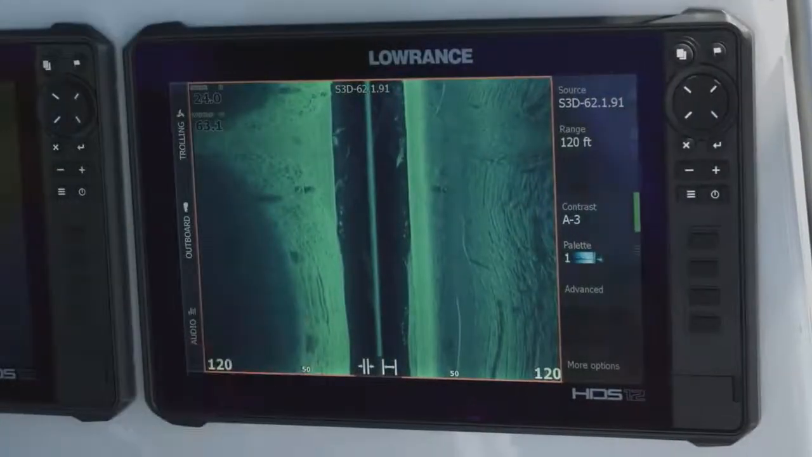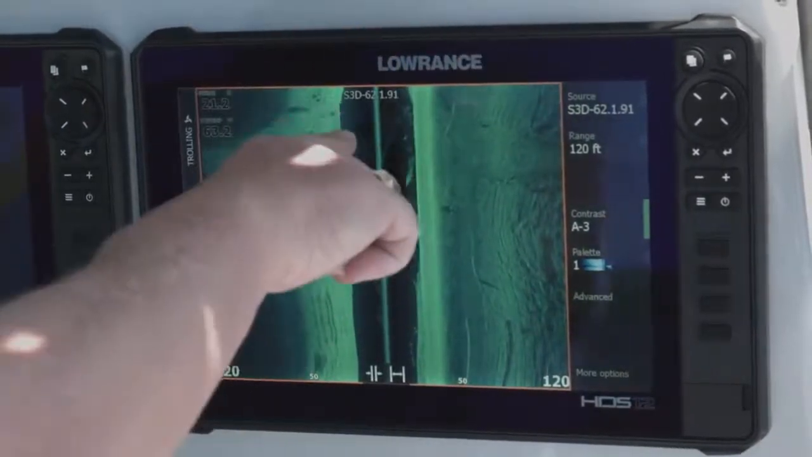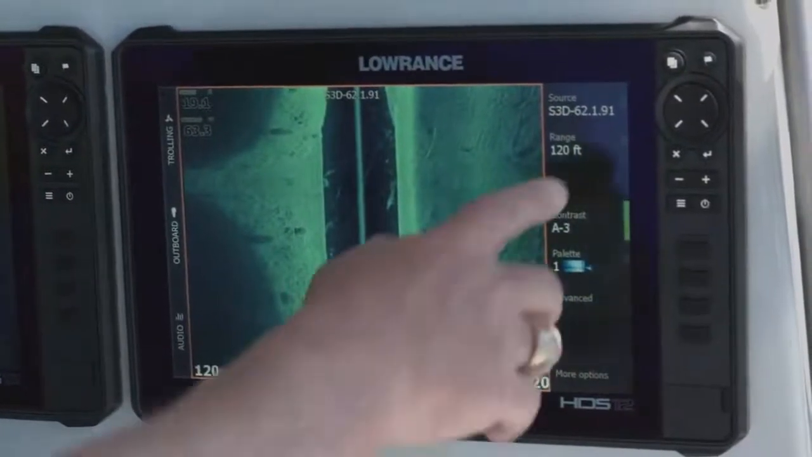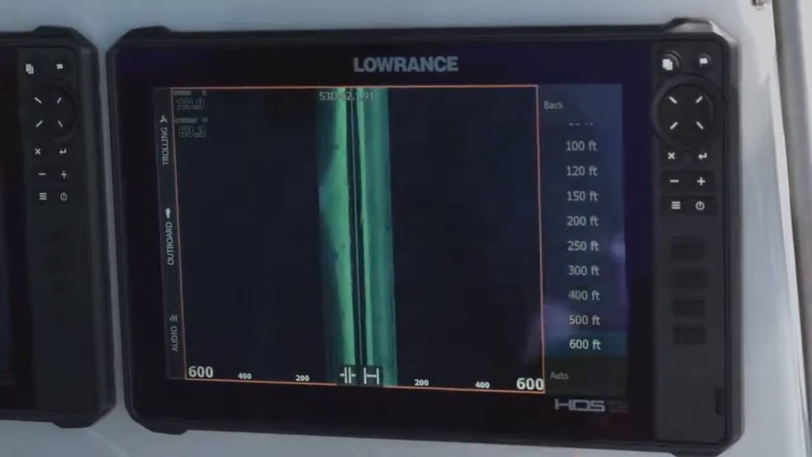Here we are, we're looking at StructureScan 3D. You can see whenever you've got the module up, it says S3D on the top of your screen so that you know you're using your StructureScan 3D module. The range right now is set on 120 feet, but we could kick it all the way out to 600 feet.